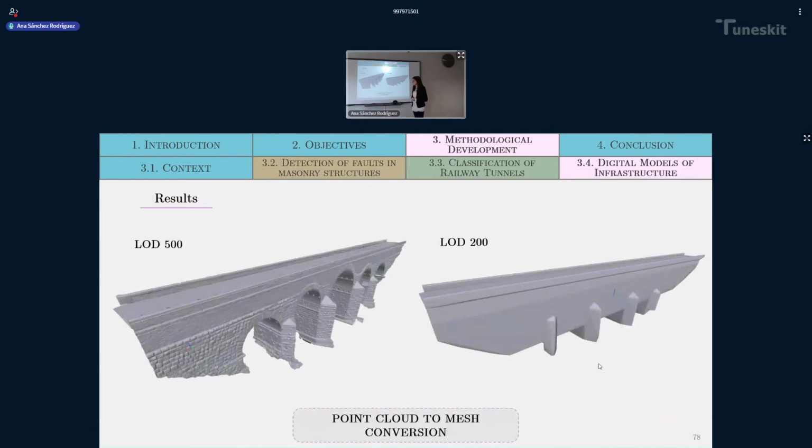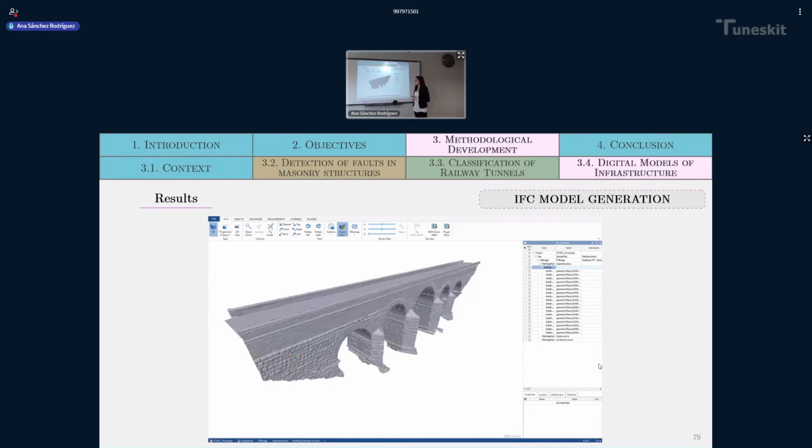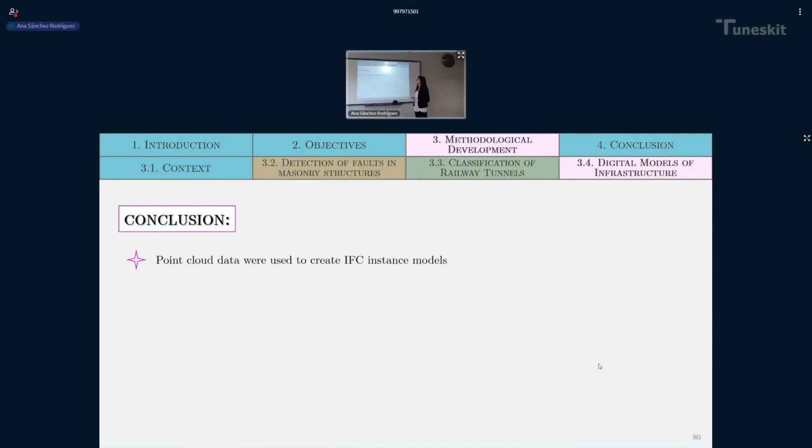These are the results obtained for the point cloud to mesh conversion. We have the LOD 500, in which we can see a very high level of detail. And then we have the LOD 200, in which we only have a rough representation of the elements of the bridge. And the same for the IFC model generation. Here we have a representation of the LOD 200, and here we have a representation of the LOD 500, sorry.